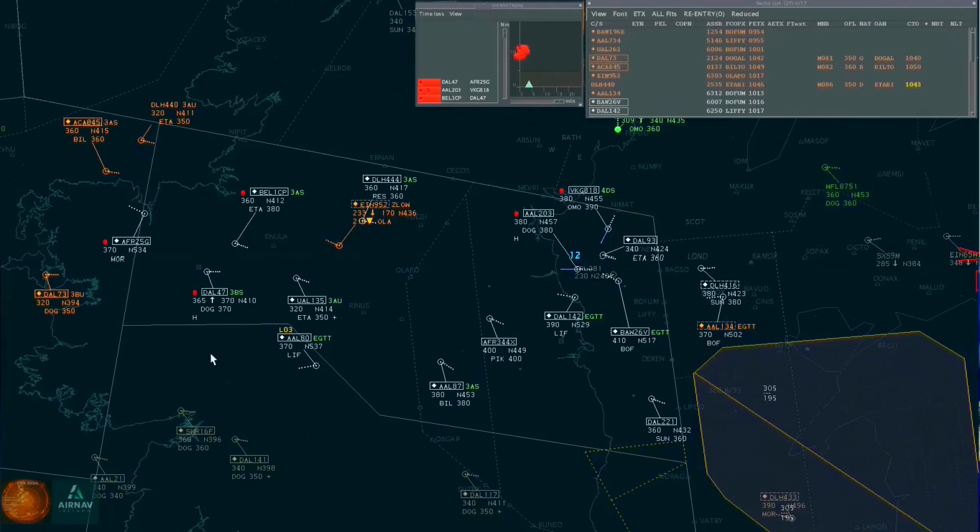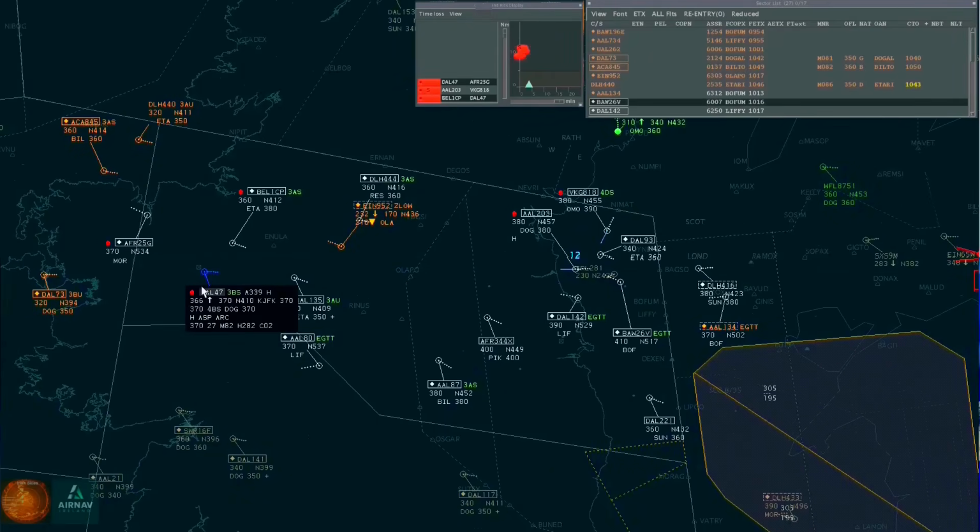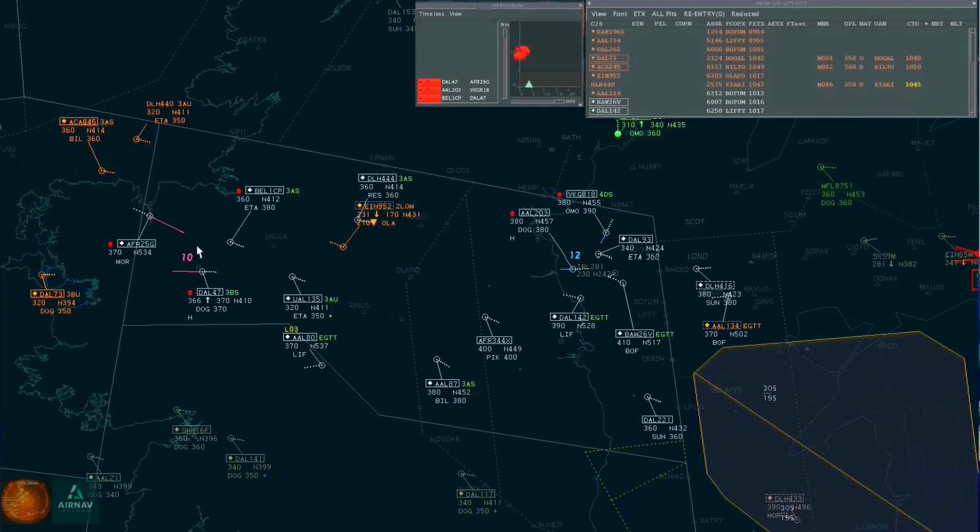Delta 47, Shannon, resume own navigation direct to Dogal. Navigation to Dogal, Delta 47.